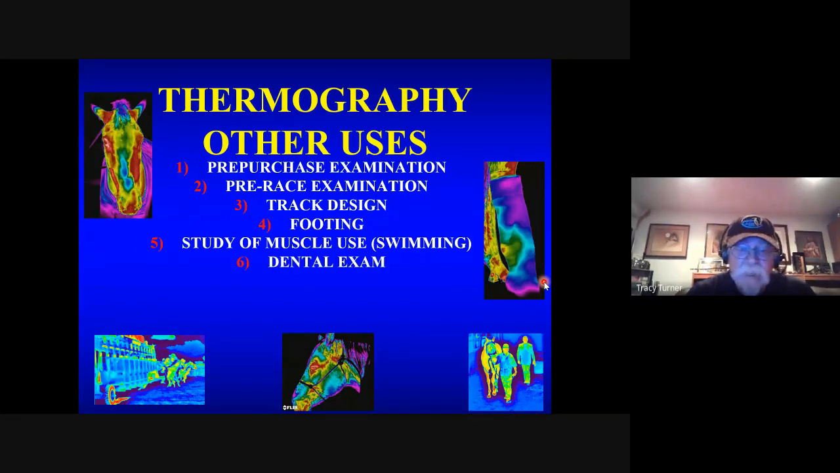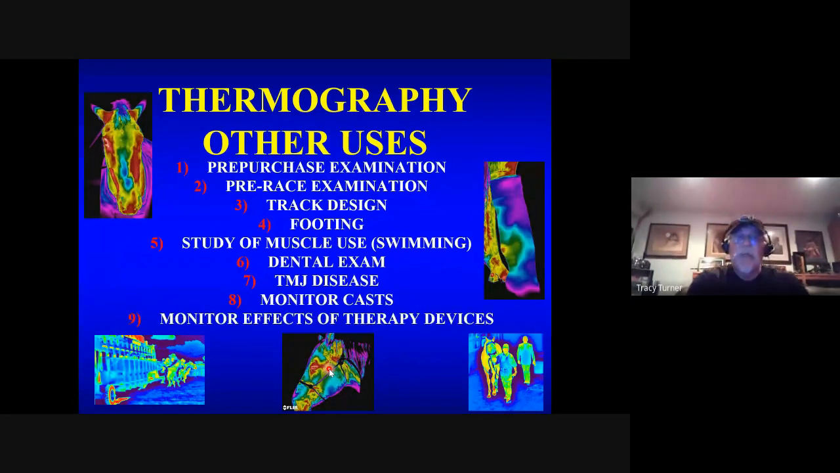Can use it in a dental exam. Here's just a quick example over a maxillary area, a lot of heat there. Radiographs showed that actually the horse had a cracked tooth. We can look at TMJ disease, and we'll look at a few more of these. Use it to monitor CAS. You can use it to monitor the effects of therapy devices. There's so many therapy devices out there. Are they really having any effect? And now thermography, we've used quite a bit to look at the effects of those devices on circulation.